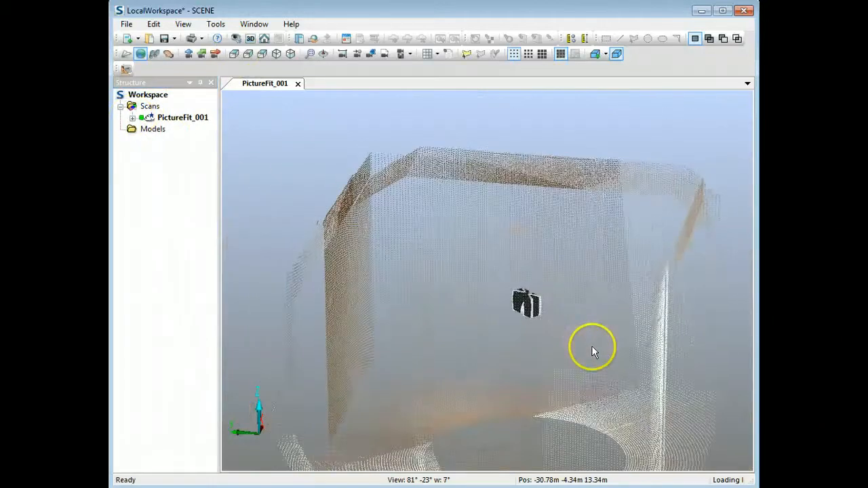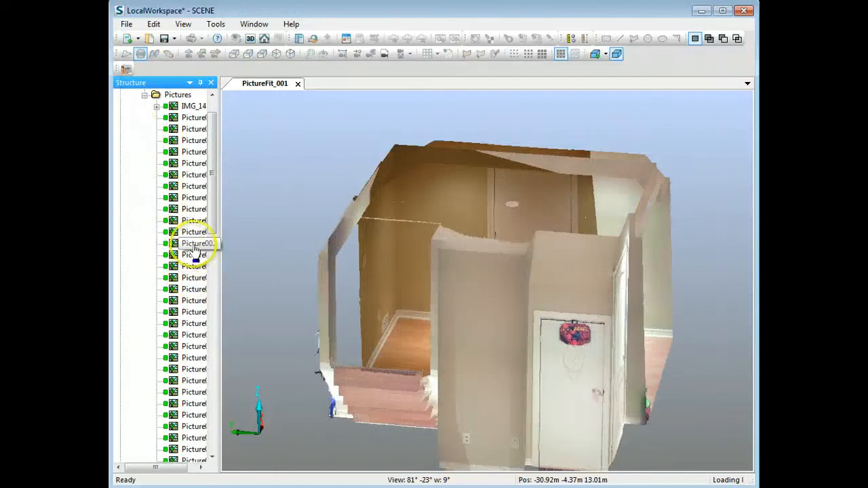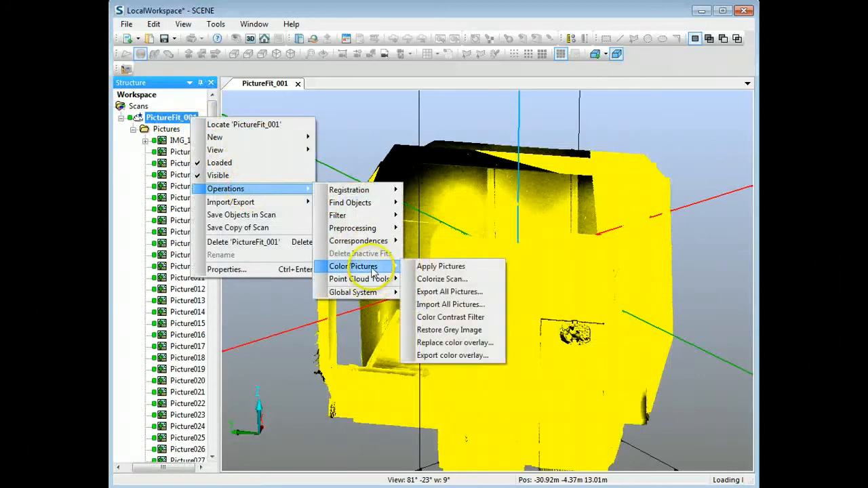Okay, so the first way is to go to your pictures. Once you go to the pictures, you can export one of these. The second one is to go to exporting the whole panoramic image, using the replace color overlay: first export, and then replace it once it's edited. And the third one is using colorize scan. So those are the three methods.